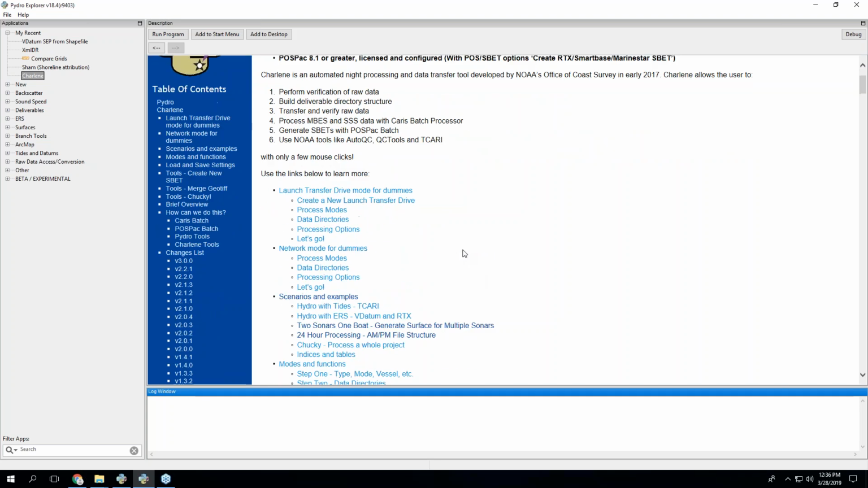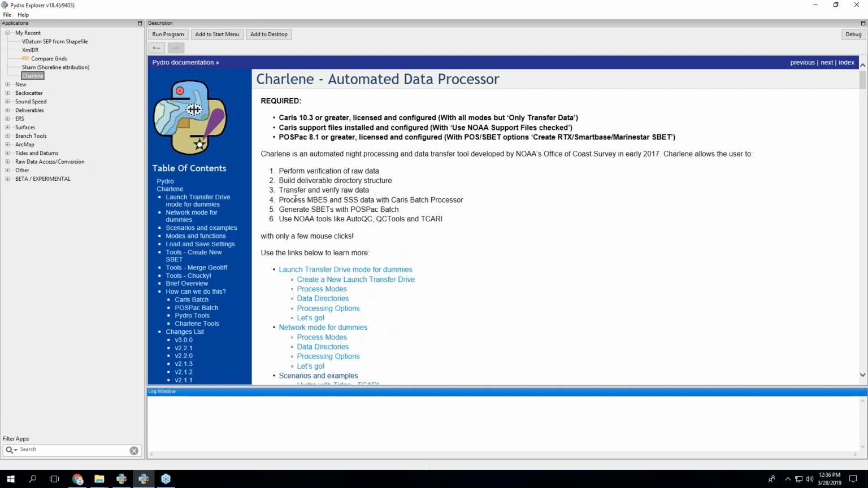Charlene is also a part of the Hydra Explorer universe. All of the other stuff that we've developed to help with all sorts of different NOAA Coast Survey problems and products is all housed within this Hydra Explorer thing.